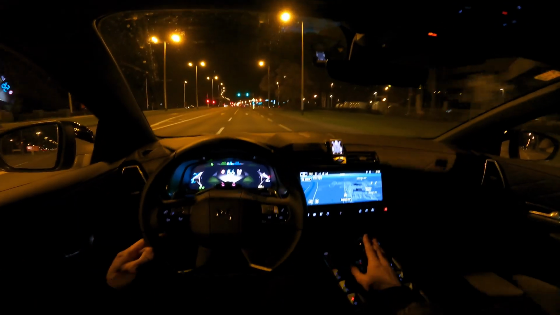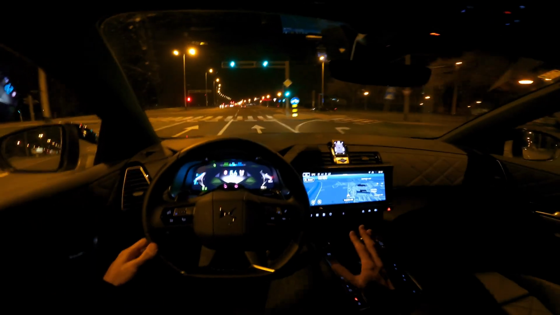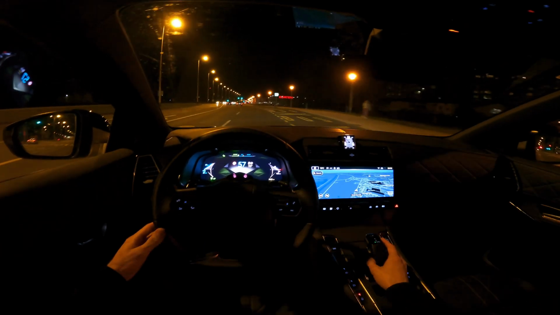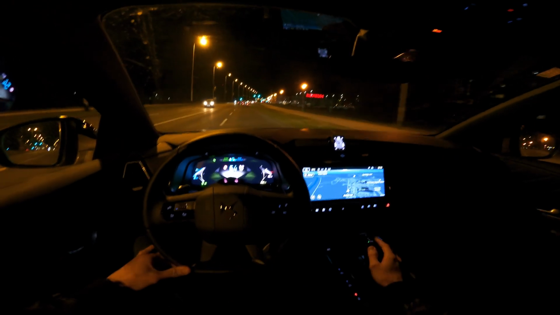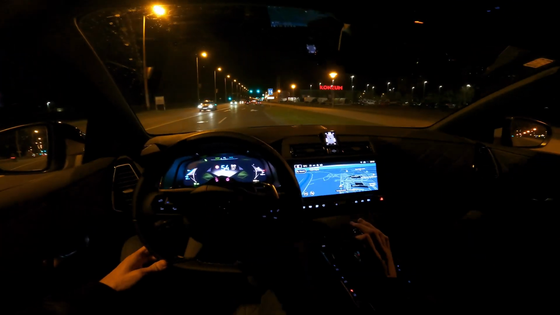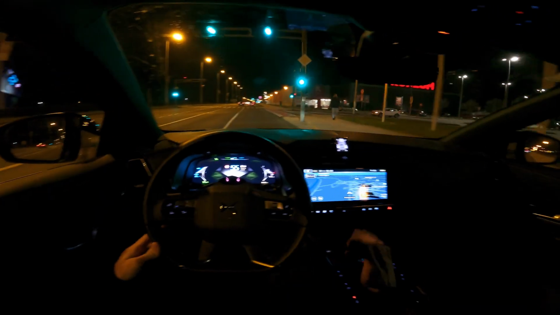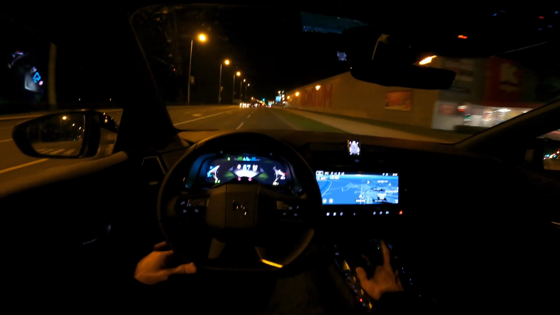And on the traffic light, as I've mentioned, you need to use the electronic parking brake because it doesn't have auto hold. It wants to go forward. Now, regarding the brakes, they're not super aggressive. They are enough, so they're not oversensitive. When you touch them, they're not gonna start braking immediately. But when you apply a little bit, they start working, of course.